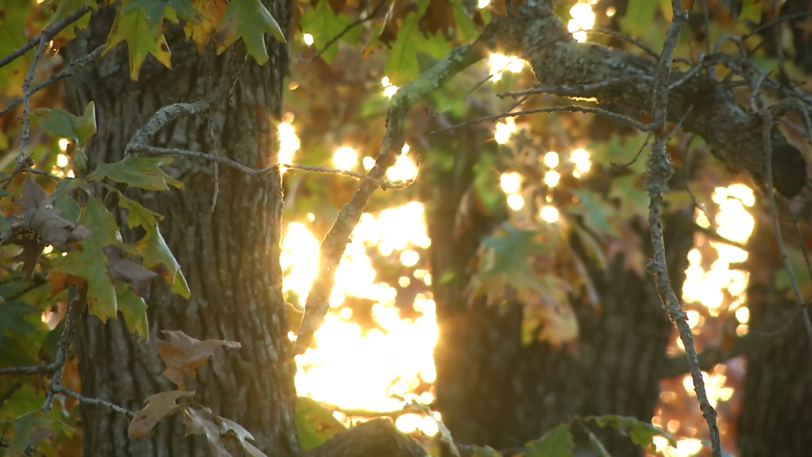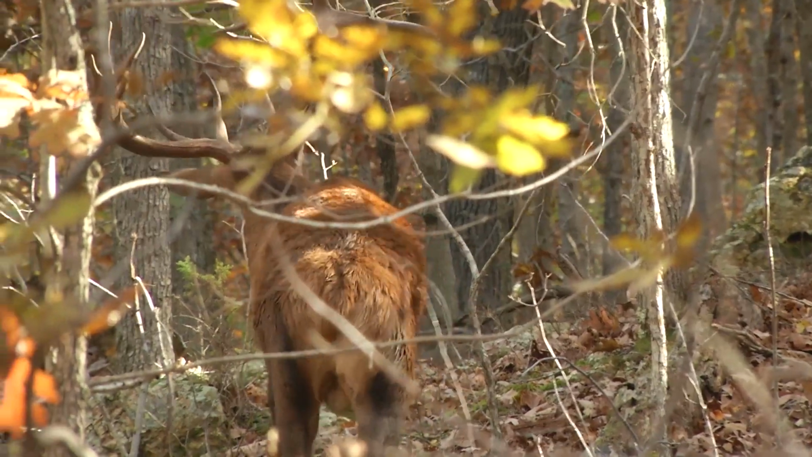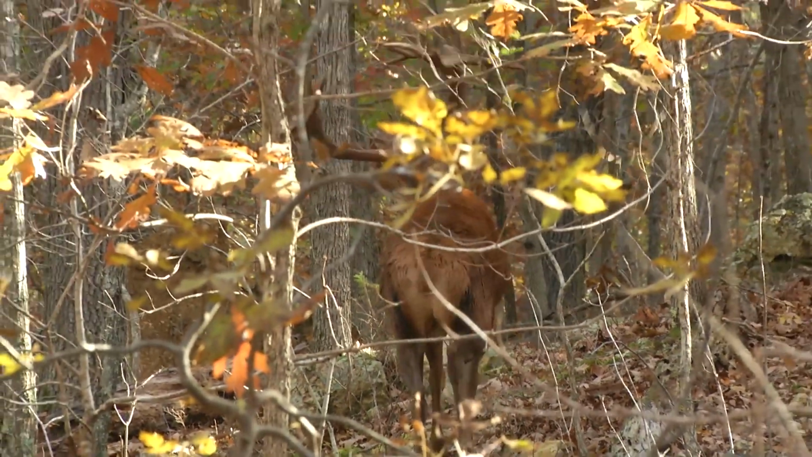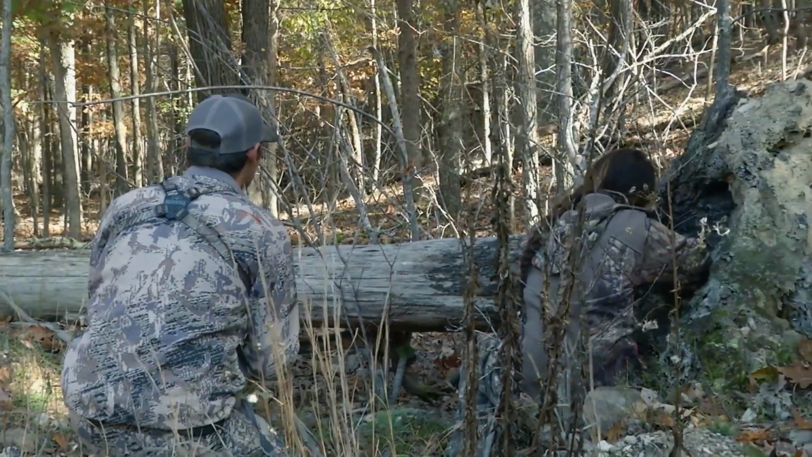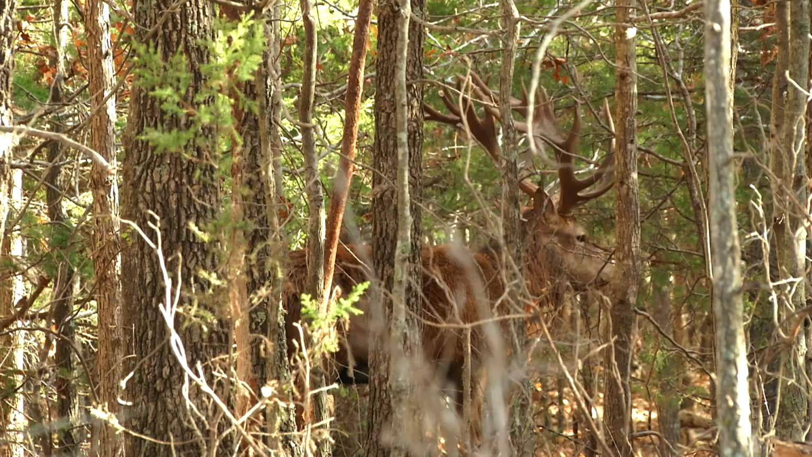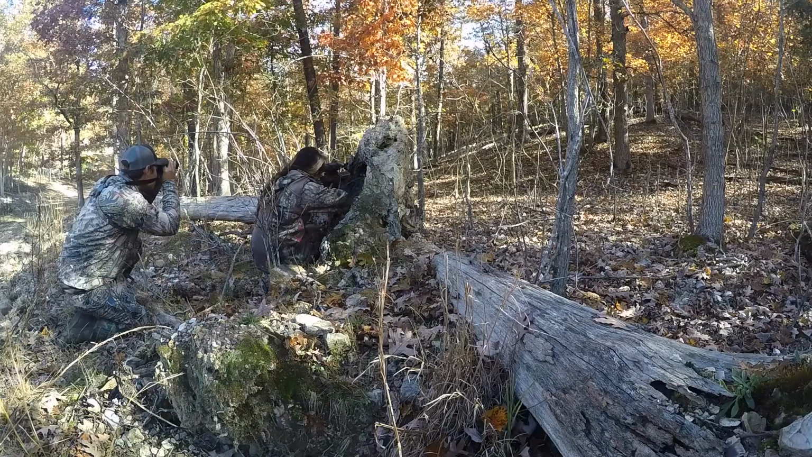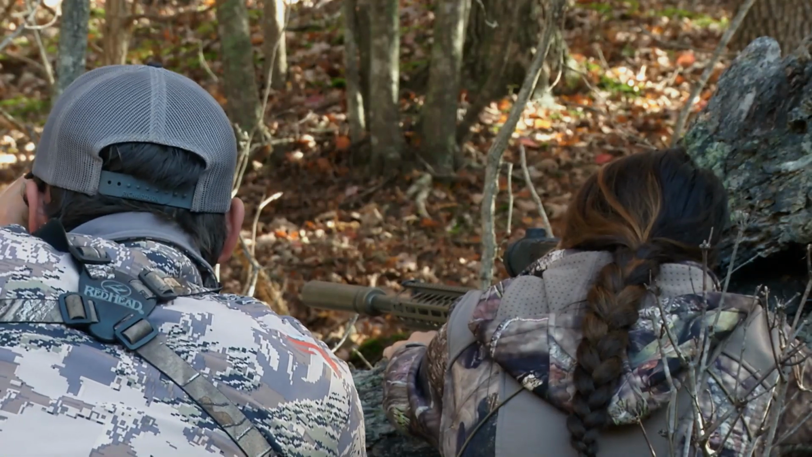So we woke up this morning to find out that the weatherman was wrong and our prayers had been answered, thank goodness. When we got set up, we had a gorgeous stag right in front of us, but there was a ton of brush in the way. It was so thick, and you have to keep in mind I'm using a thermal optic, which makes it incredibly difficult in anything thick. He needs to step a little bit to the side.